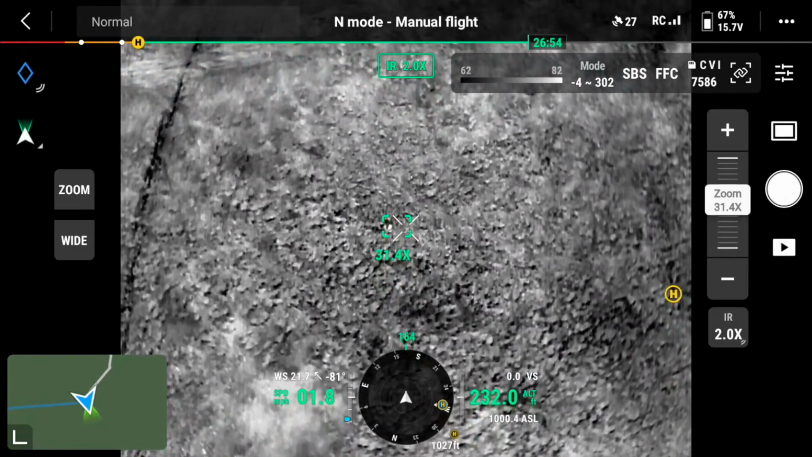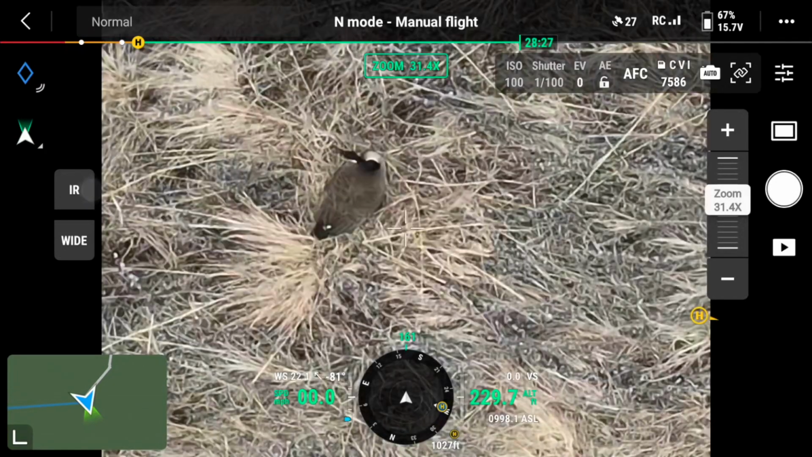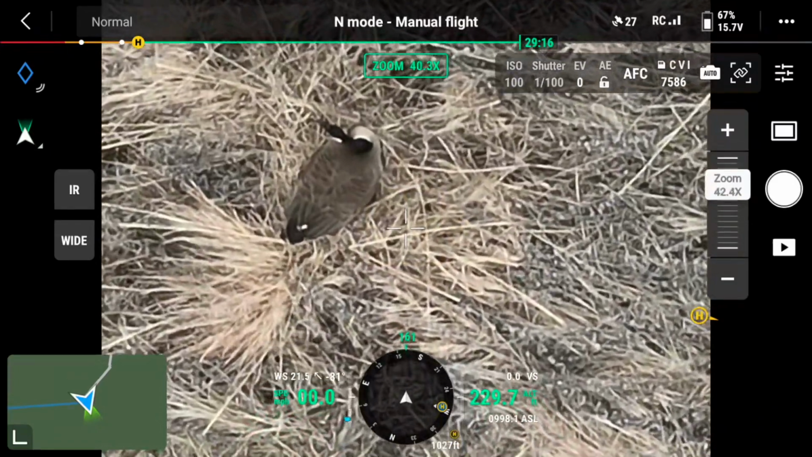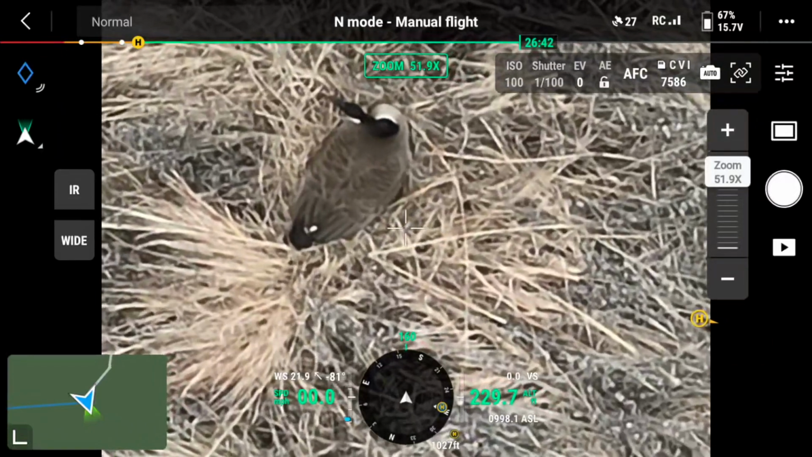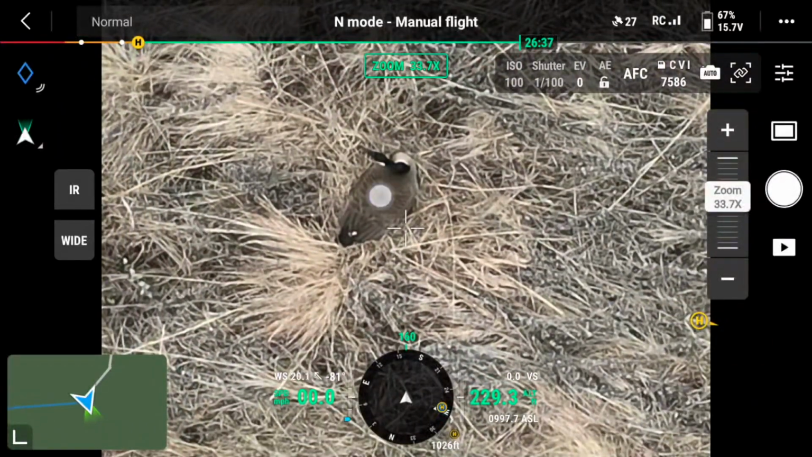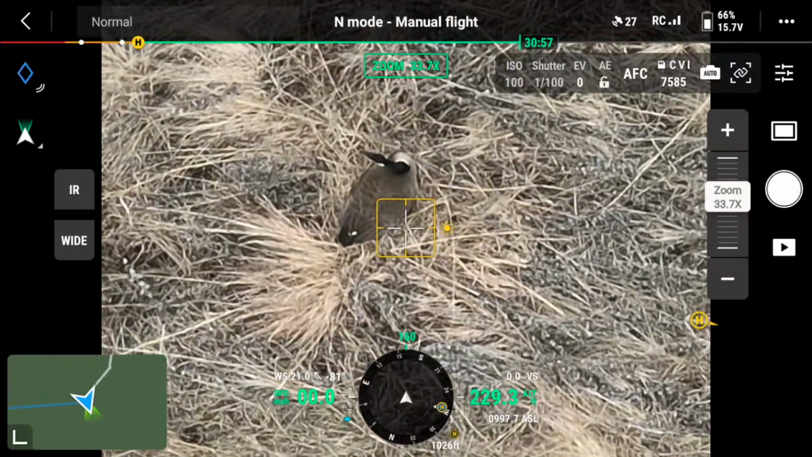There are different propellers that you can get to make it even quieter. But here I'm going to look at this white thing. I don't know what it is, so I go IR and then I zoom in, and this pops up to be a Canada goose. I don't know if she's laying eggs. I have no idea, but that was my first sitting Canada goose on the drone. And here you can see that yellow square. I'm focusing in and taking photographs.